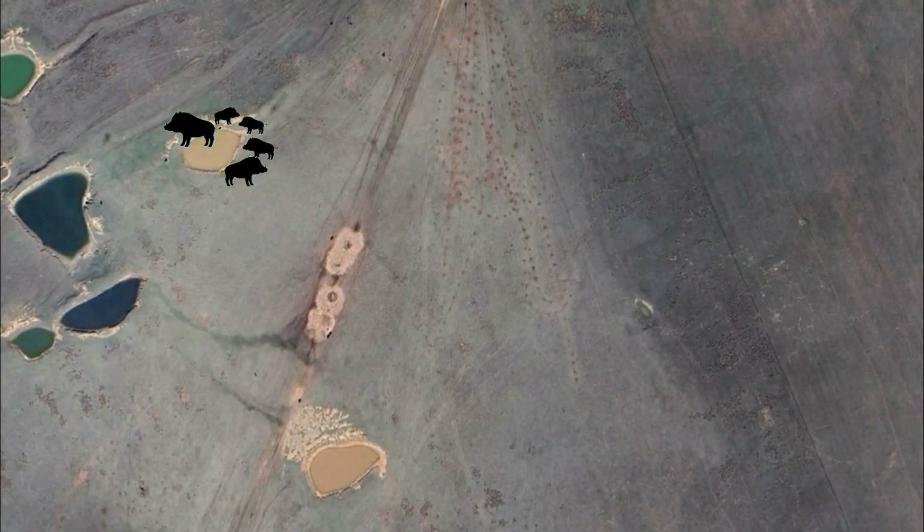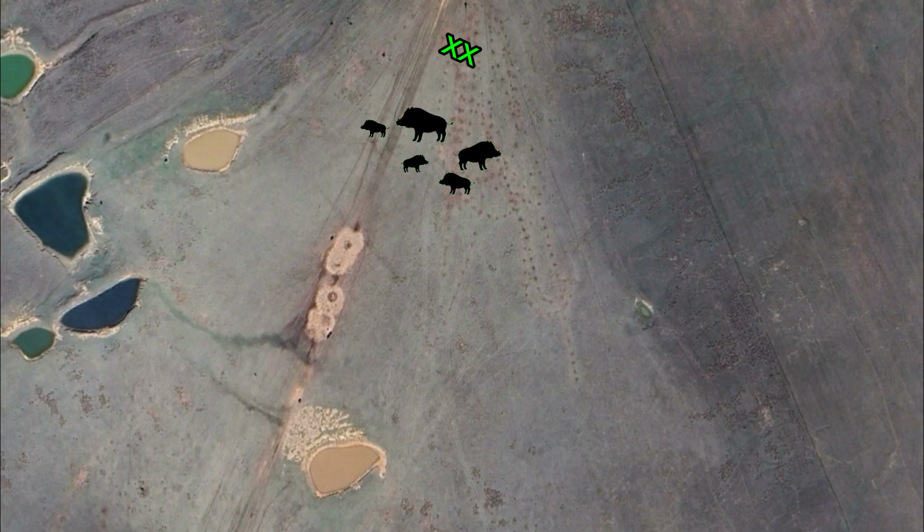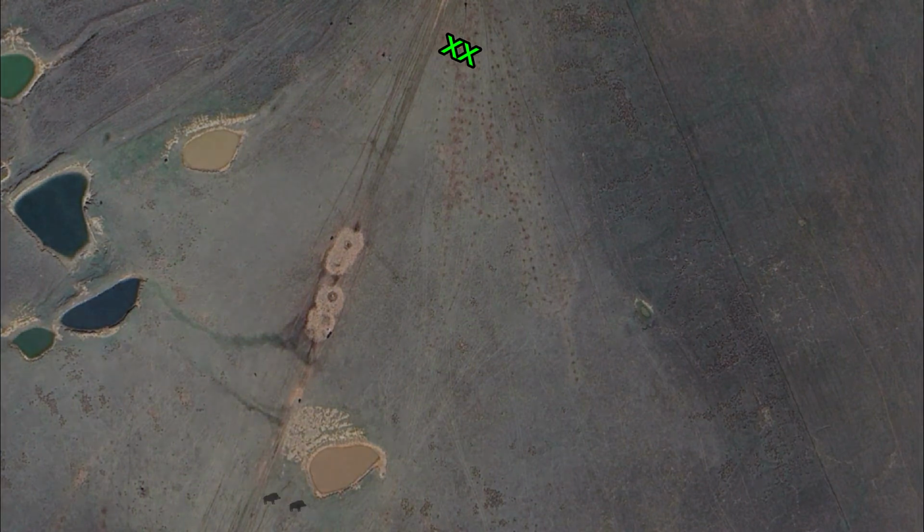So when we first arrived, all the hogs were around the tank, and as we were getting our gear together, the hogs started moving out into the middle of the field. Then Ben and I came onto the property, and we've got set up here to shoot. The hogs are in front of us at about 60 yards when we first opened up shooting, and a little bit later ended up taking several shots at some hogs out here at about 350 yards.